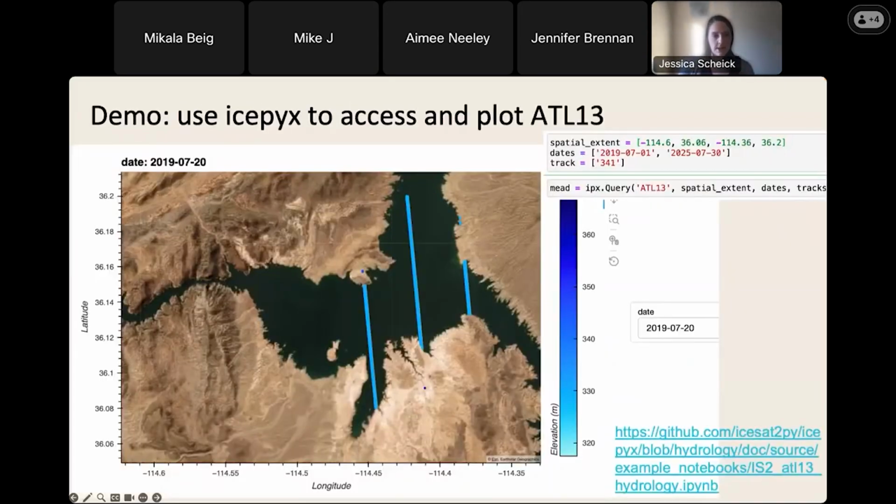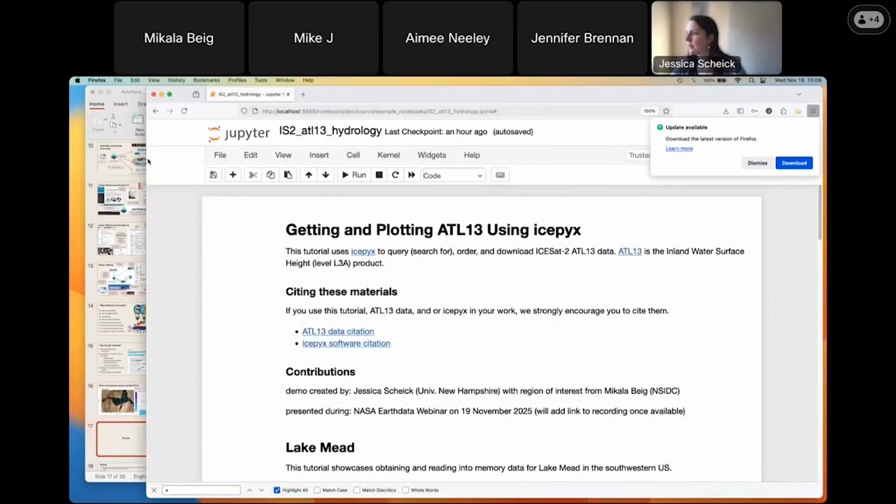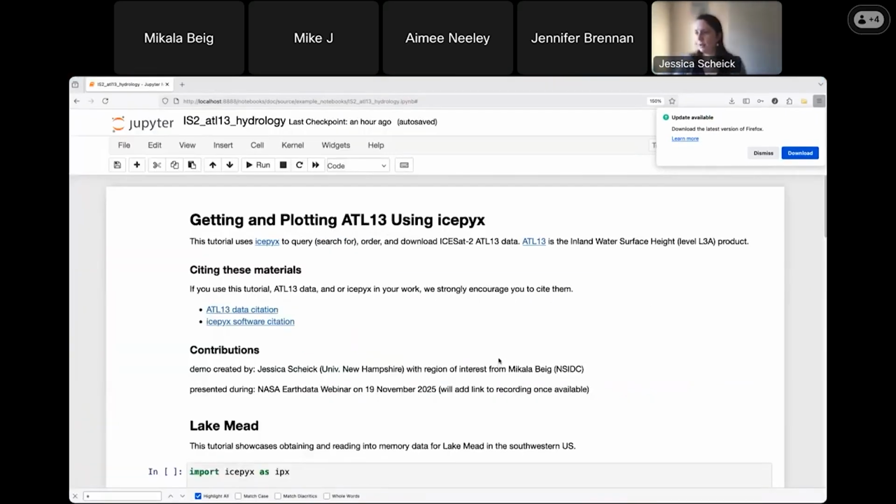And so with that, I'm going to jump over to a demo on how to use icepyx to access and plot ATL13 data. So, okay. I think Jennifer's going to post the link to this. If not, it'll be available afterwards.